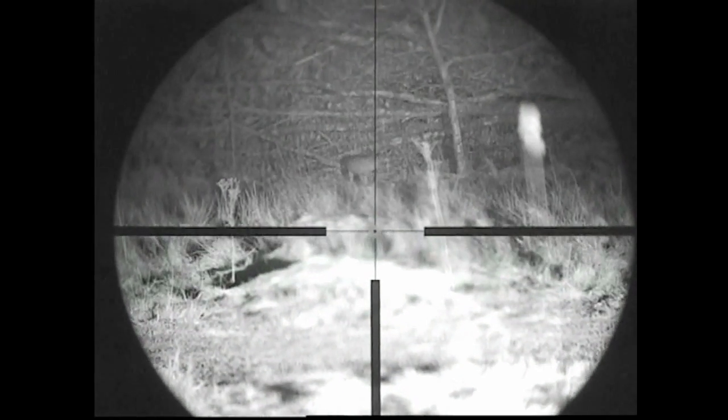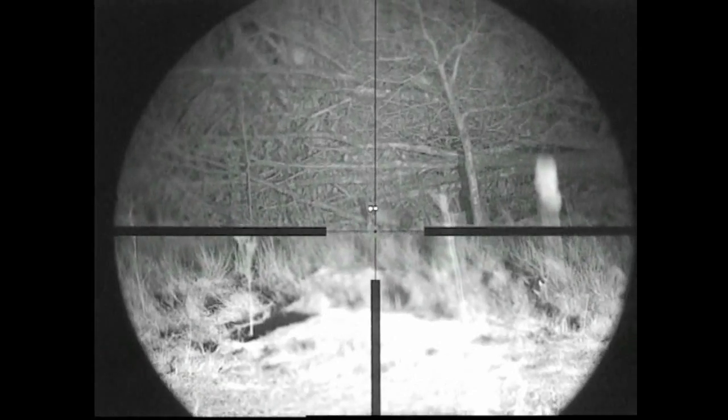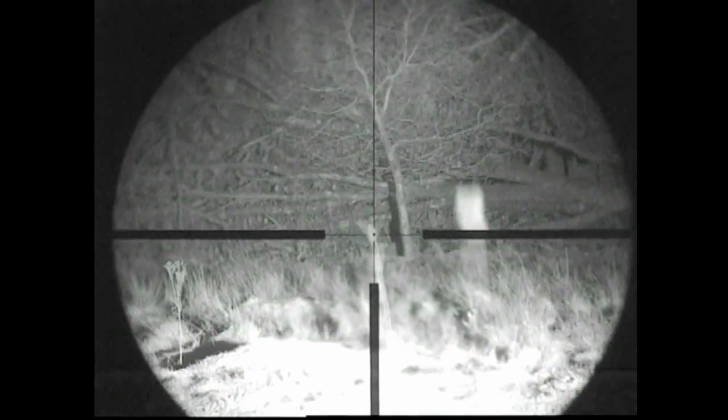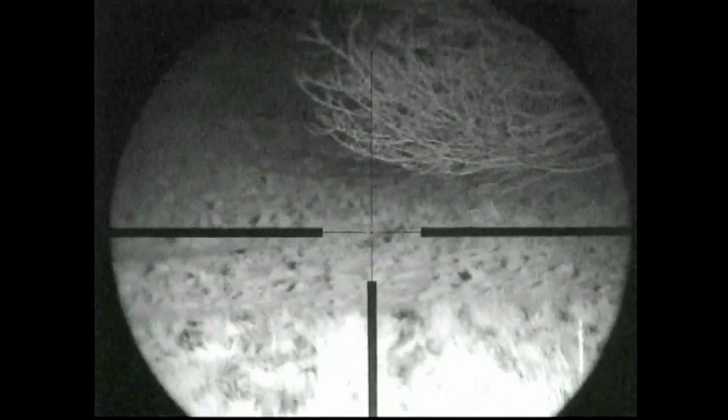He was just heading off back as Darren got ready for the shot, just squeaked him and he turned and Darren got the shot off. As the shot went off, I was scanning with a thermal and another one came out of the bushes and went to the right, and we were able to start squeaking him, and he came up, and we had a fantastic response from him. So that's number 4 for the evening,